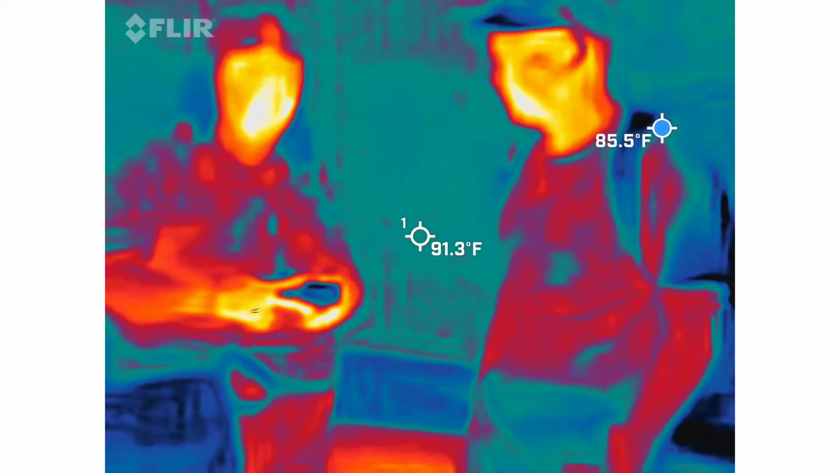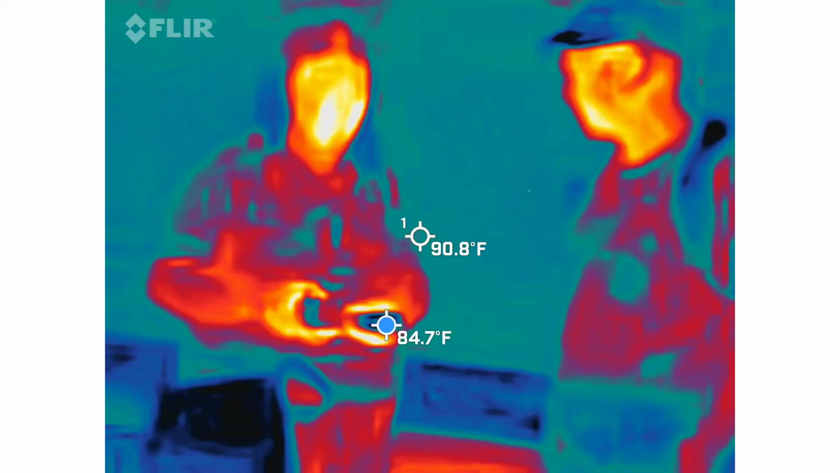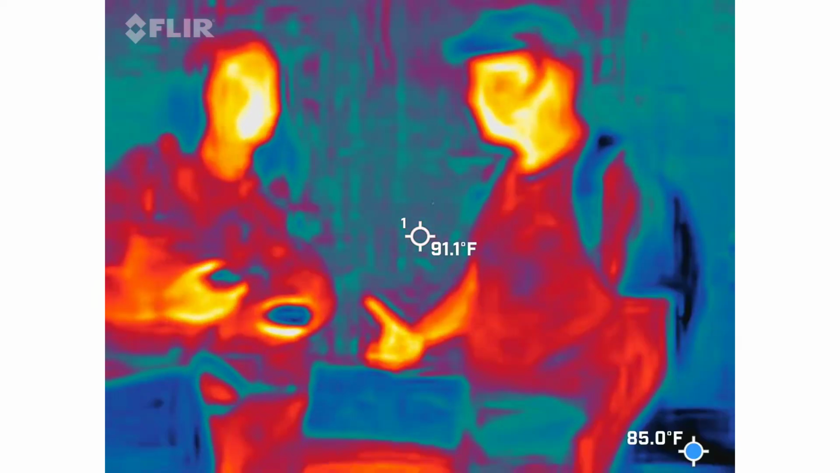Perfect. Now flip the device around slowly. Your movements are going to make that thing go off. Every time you step, it's going to go off. There's a way to reset it. See how it's kind of flipping around a little bit? That's just because it just got turned on. It's getting used to what the movement is around it.